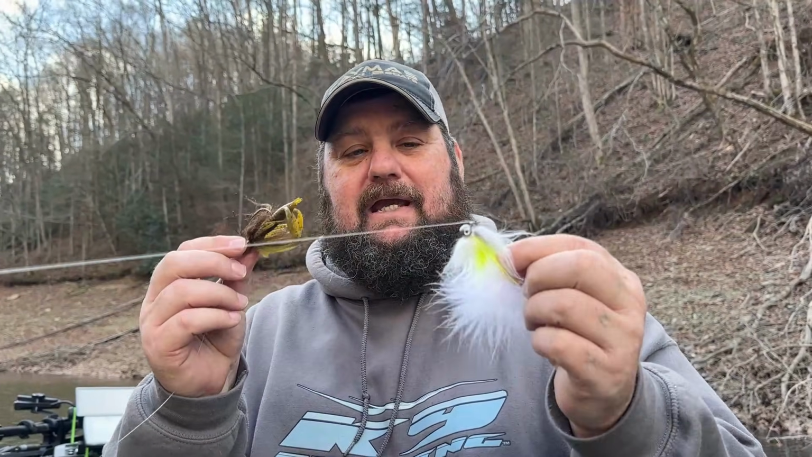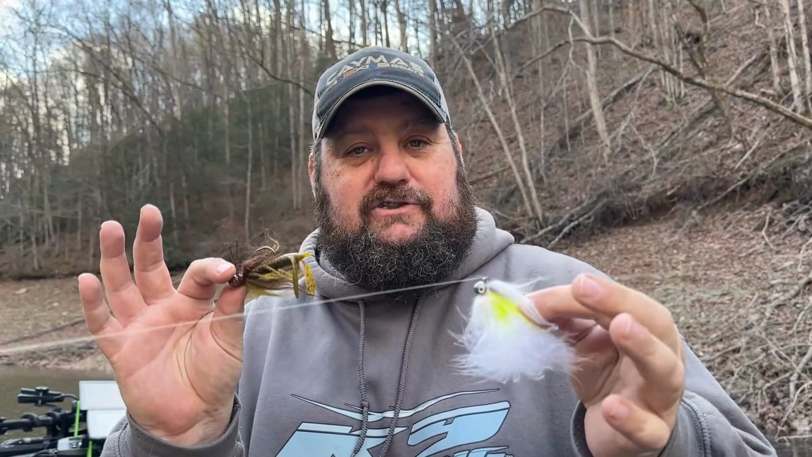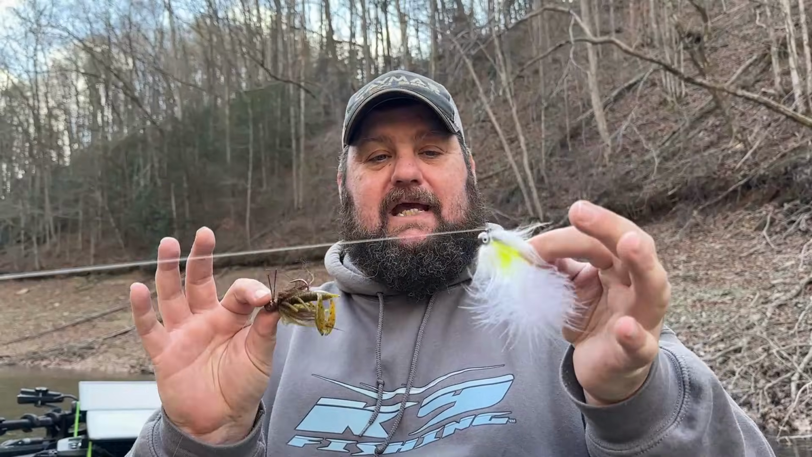And a spoon is number 4. Next has got to be a hair jig, and whether it's when you fish for suspended bass or for bass that's on the bottom, a hair jig is a winter time staple.